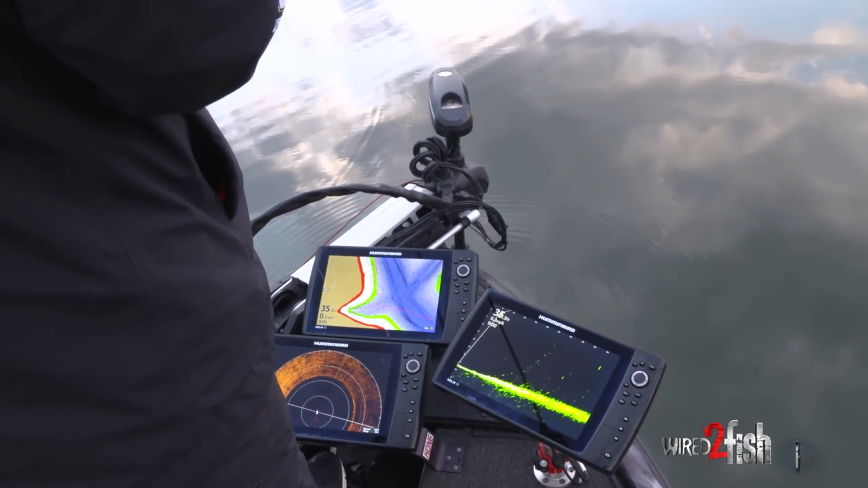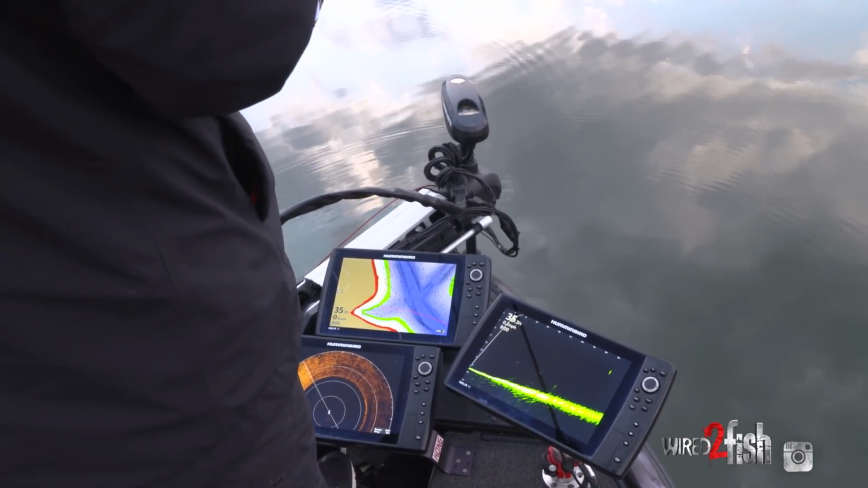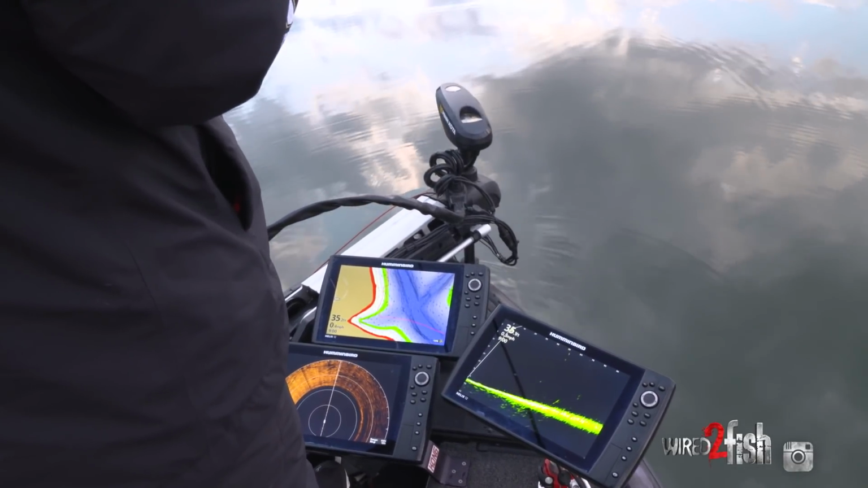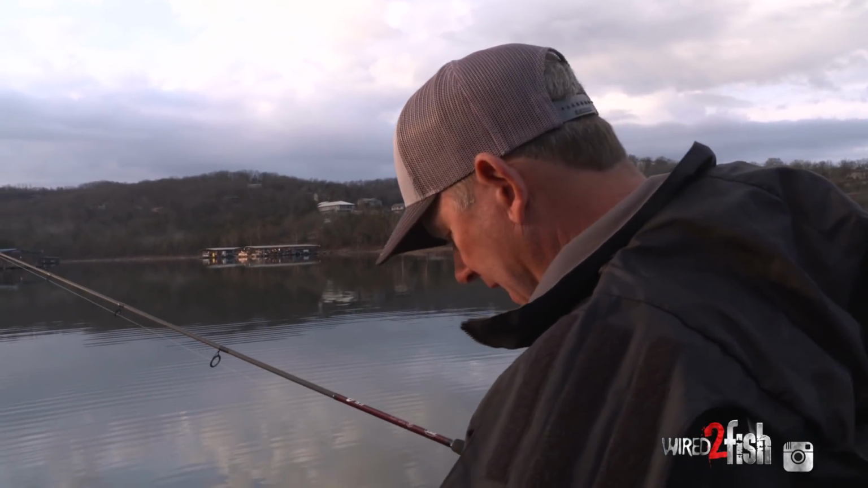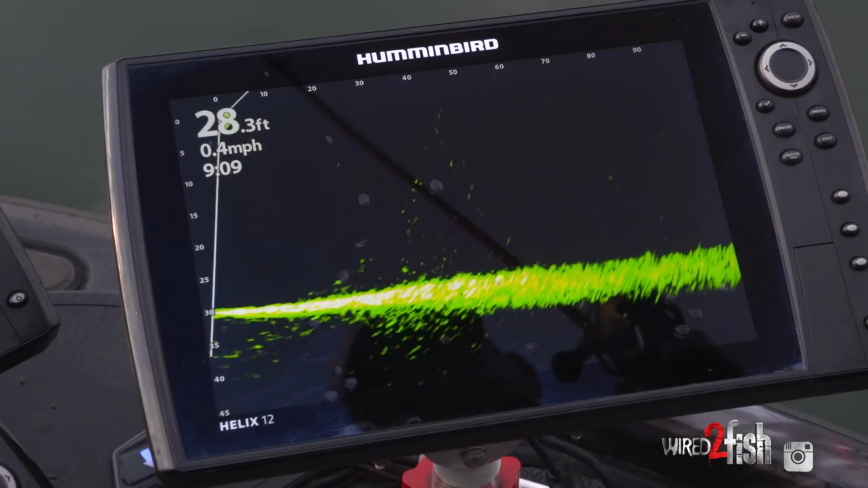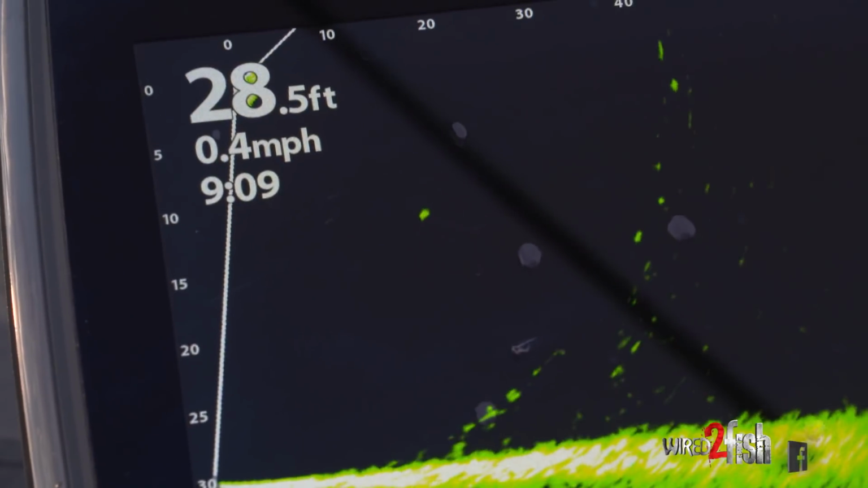So you think of how this Live works. It's a 20-degree cone on that transducer, and it's kind of like shooting a flashlight beam out there. And if something is in that beam, that's how you get that reflection on the screen. So that's why you can see your bait, but you're going to see a little bit of sparkling just because I've got the settings a little higher.